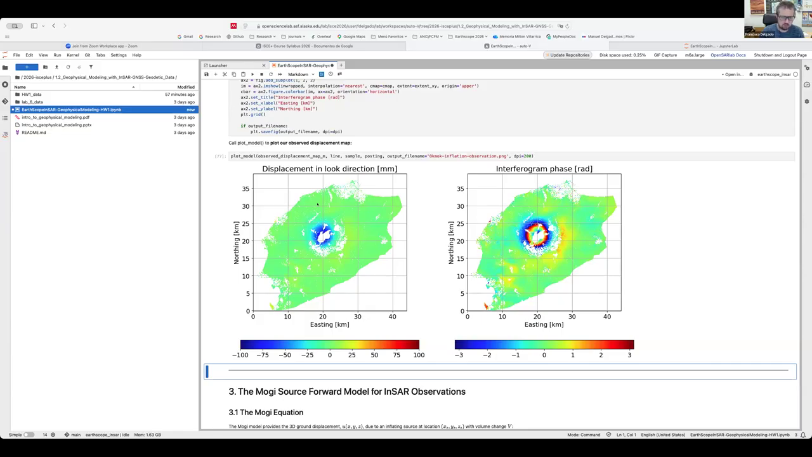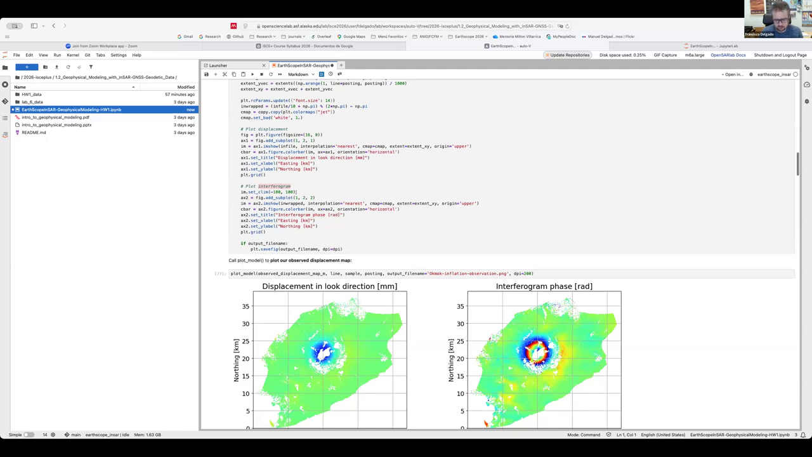But if you want to really show how the background deformation looks like, it's better to display the data with a smaller dynamic range, for example, plus minus 20 millimeters. Again, this is arbitrary. It depends on what you want to show.